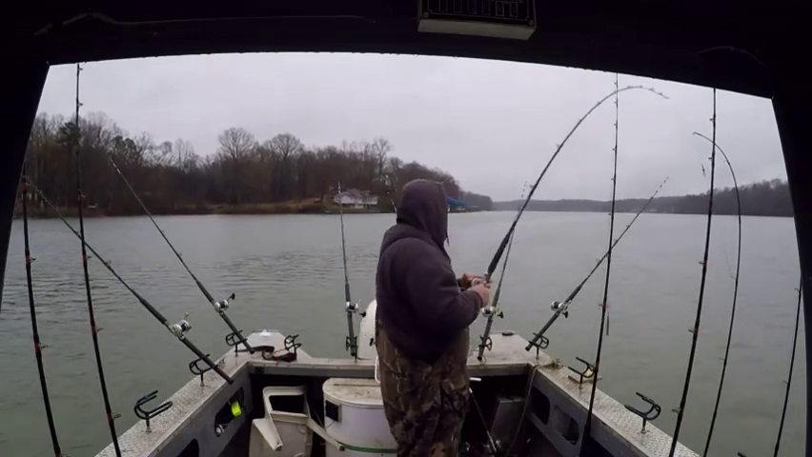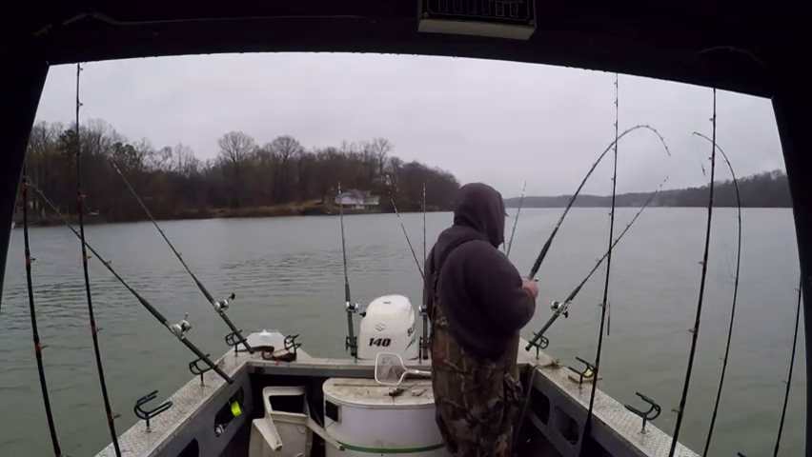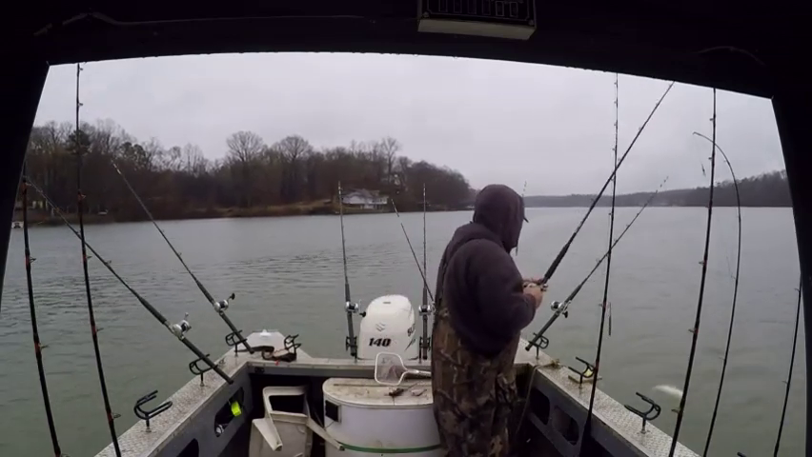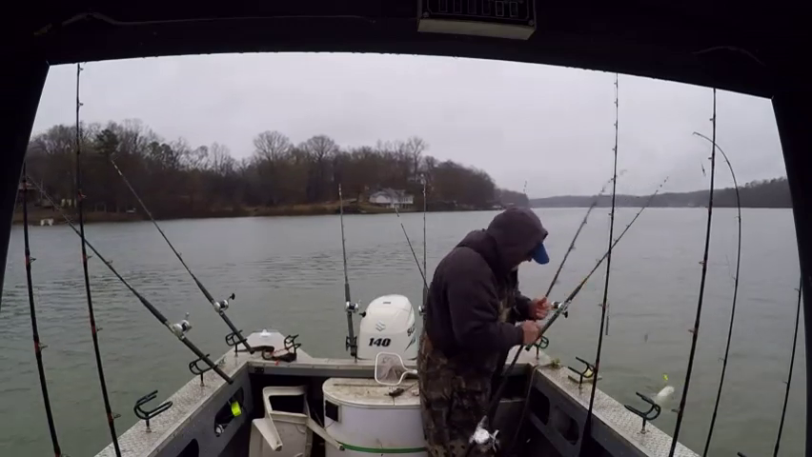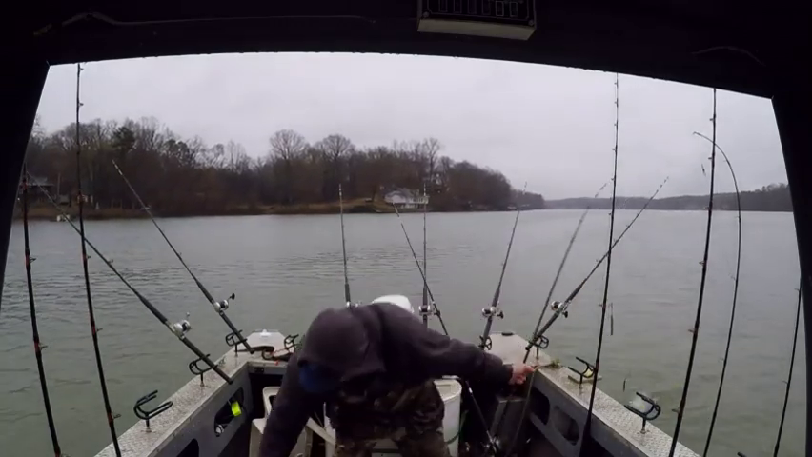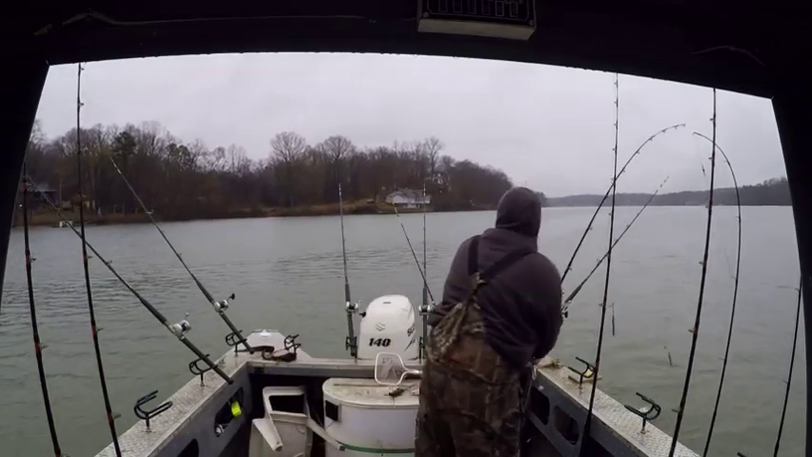This one here's about the same size it looks like. Kind of messy in there. There he is. Oh yeah. Just about the exact same size. If you're out here fun fishing, it's a good day.